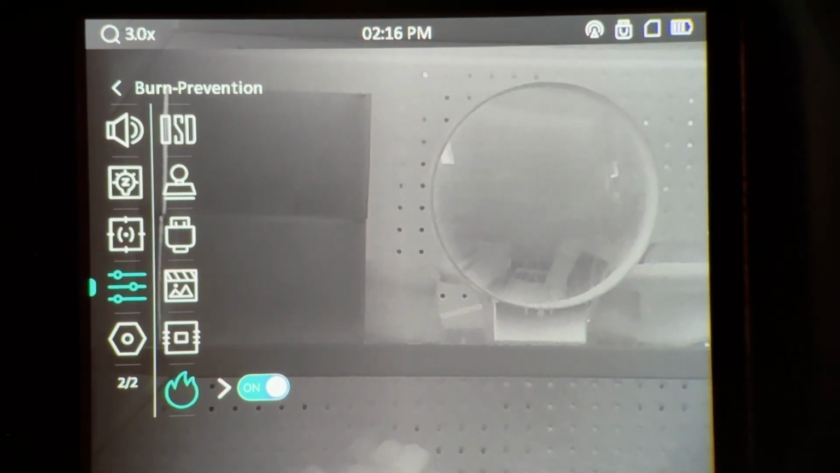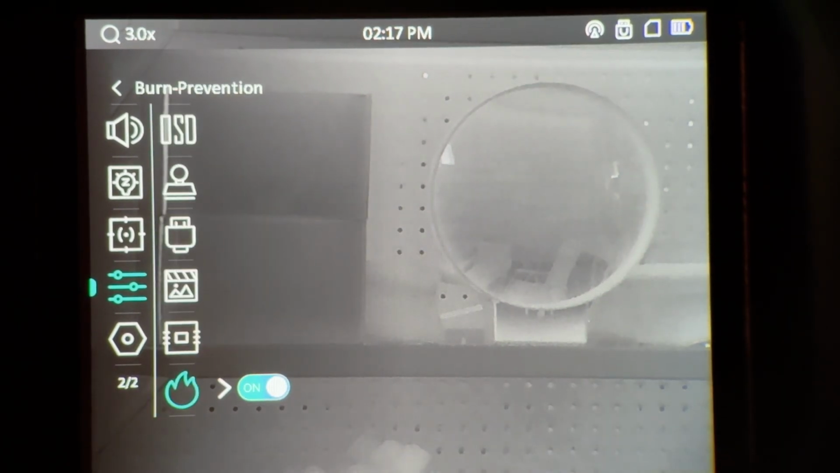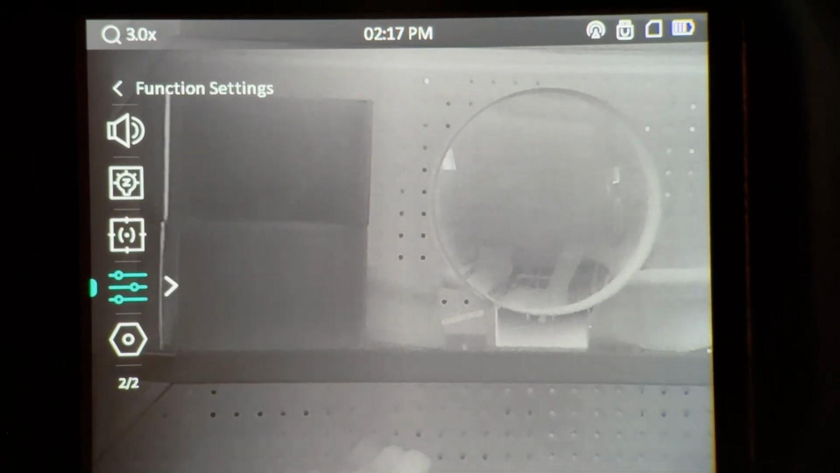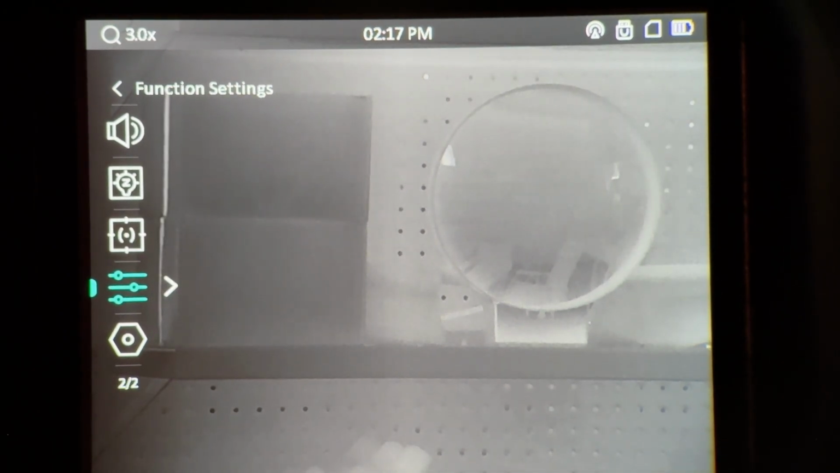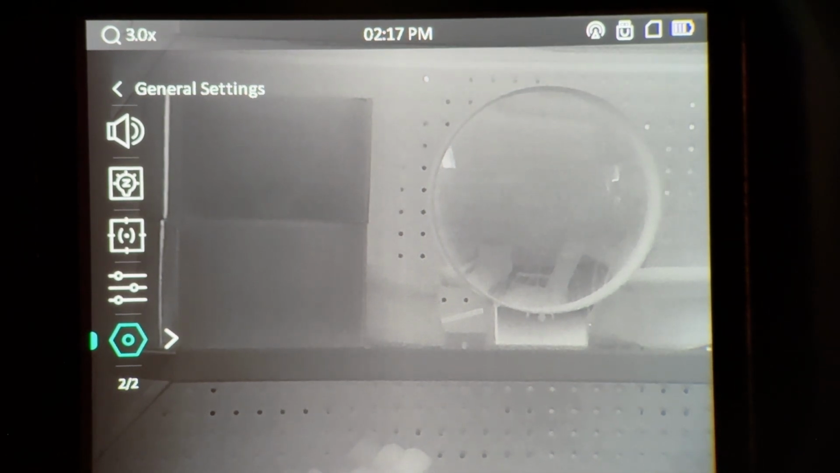Now going down, we have burn protection. I suggest everyone have this on, but you can turn it off if you wish. Alright, now to go back out of a menu, you can press and hold the menu button and it'll take you back to the previous menu. Now we want to go down to general settings here, and we'll single press on that.